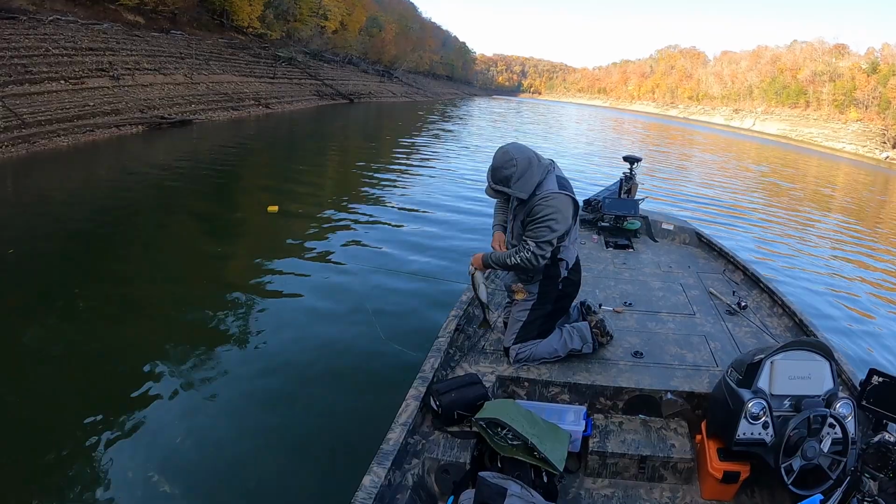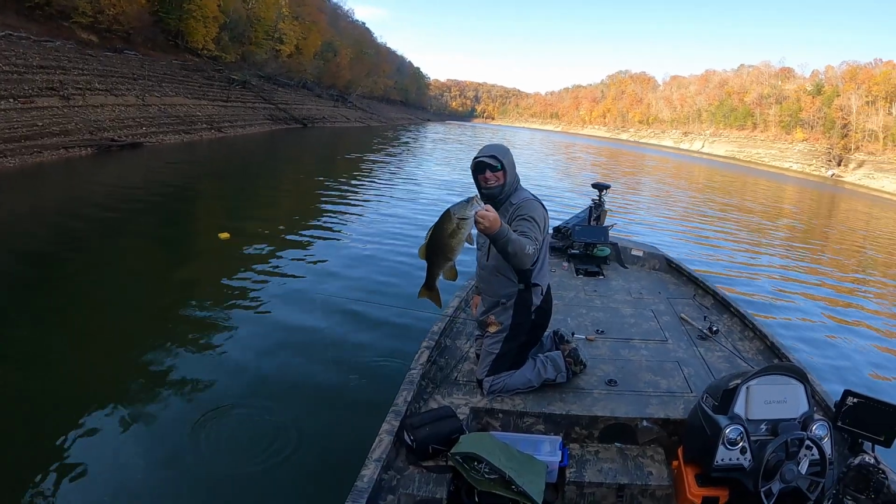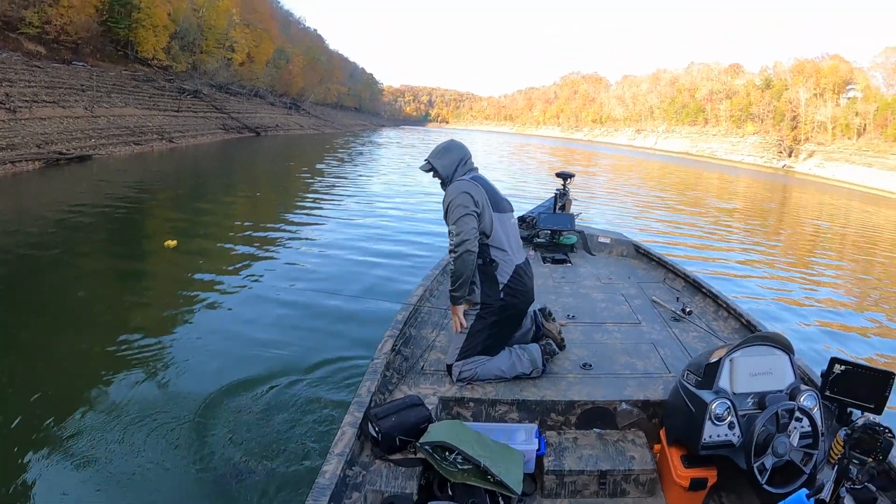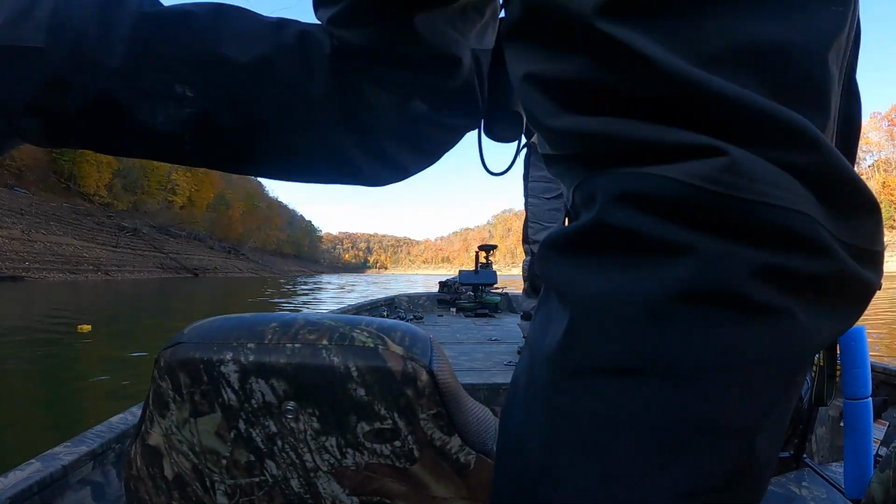Right in the hard spot. That's awesome. I'll be honest with you, I thought it was a crappie jumping when I first seen it. Well, the first jump I thought it was too.